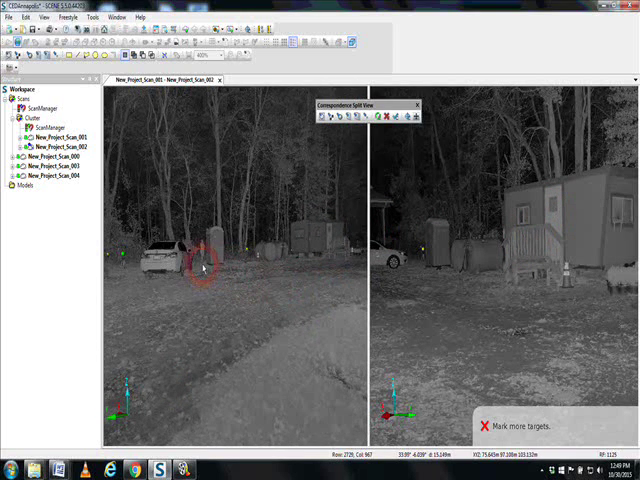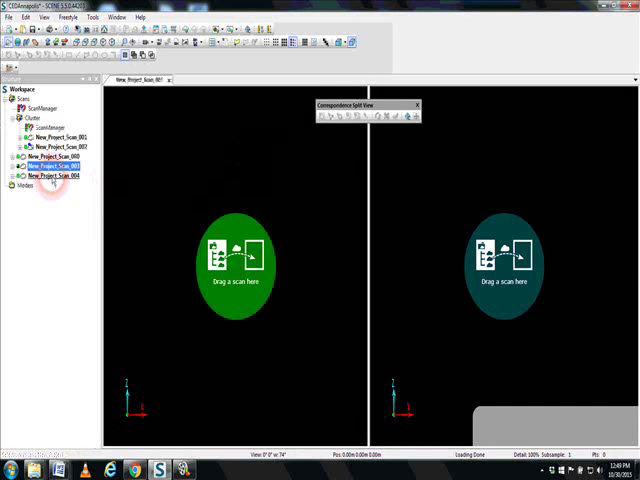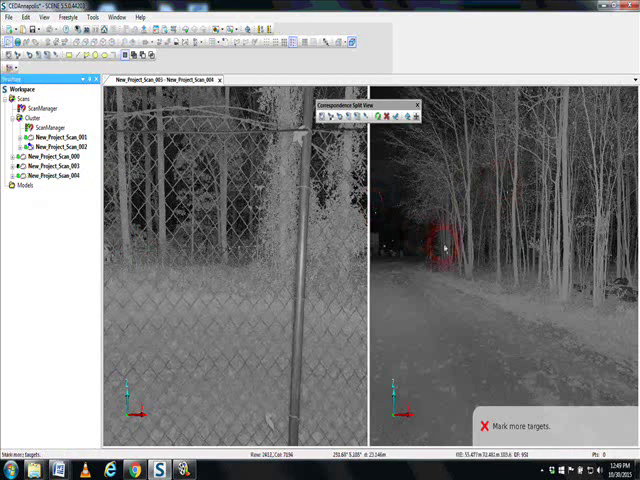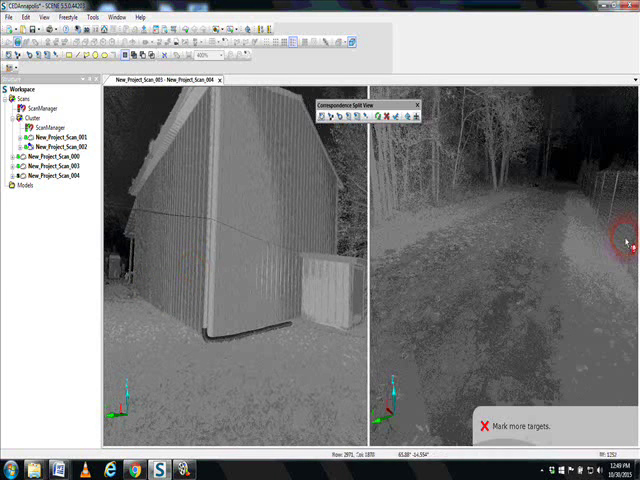Now, since they were done back to back, let's go ahead and look at 3 and 4 and see what we've got here. Here's scan number 3 and scan number 4. Now, I've got a chain link fence. I've got a house. I can't see where that building is.